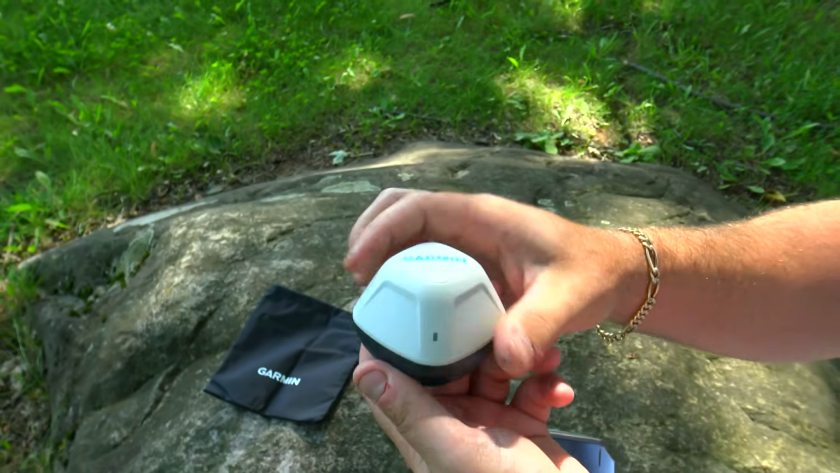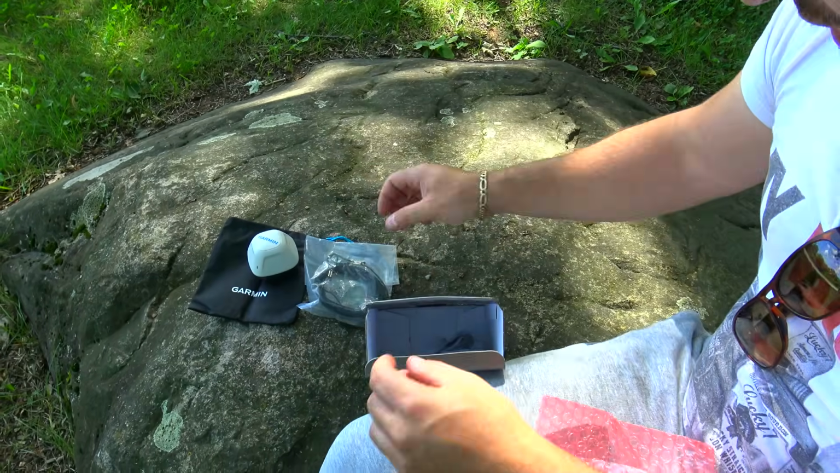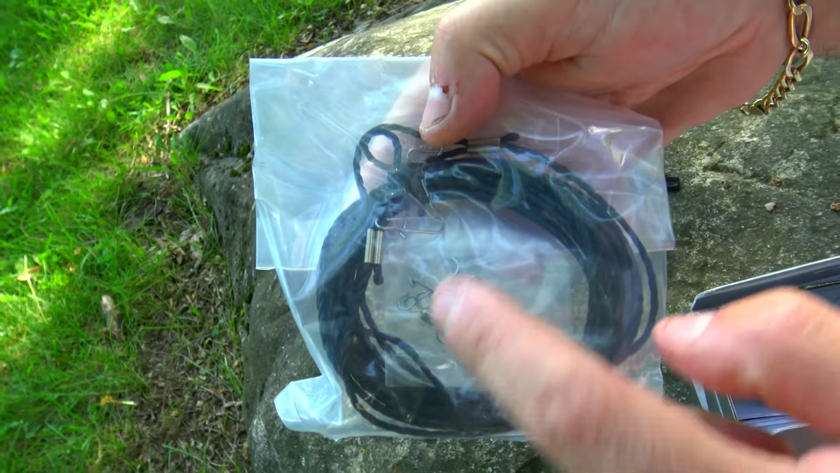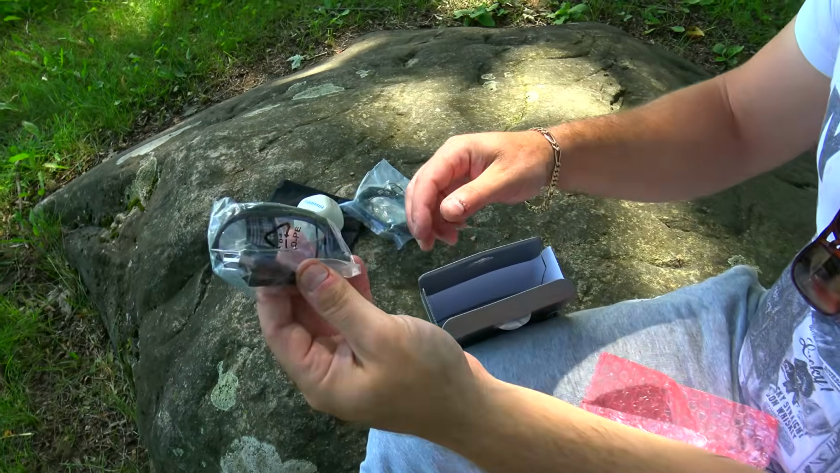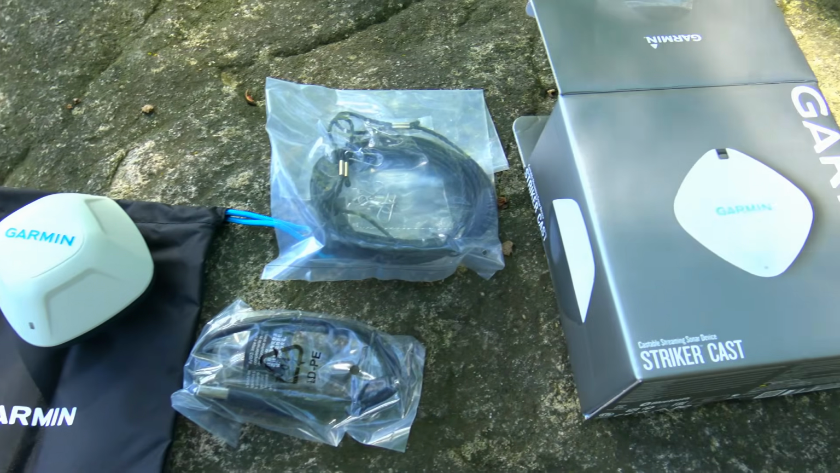It's completely waterproof. We're gonna put it on top of there. You got the little line, so it gives you everything with the barrel swivels, as you guys can see. There's even the line, so you won't lose it. You got a charge cable, and you got some instructions. So as you can see, the contents of the box. Now we're gonna get to the water, get it connected to the phone, and cast it out there.